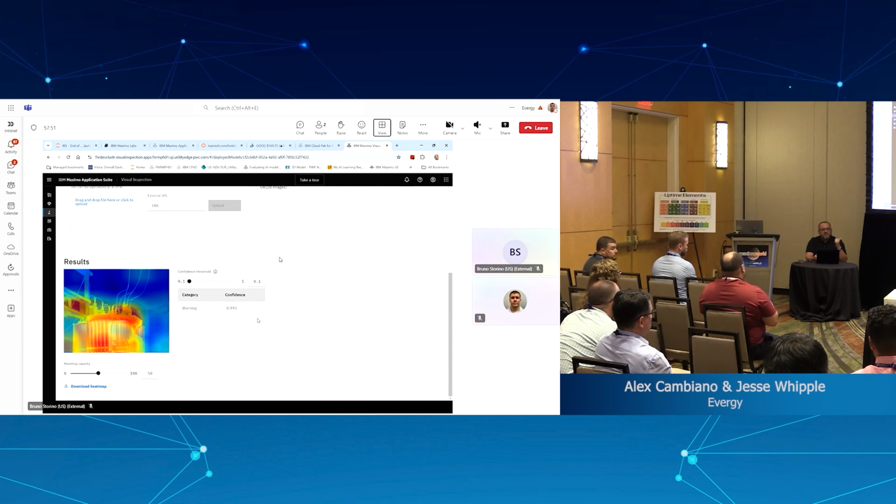But when you ally good methodologies with artificial intelligence, you get great benefits out of this, right? You can scale up your thermography program, cover a lot more equipment, and mitigate a lot more risks that you may have with your fleet of equipment, in your distribution, in your transmission, in your power plants, and so on and so forth, right?